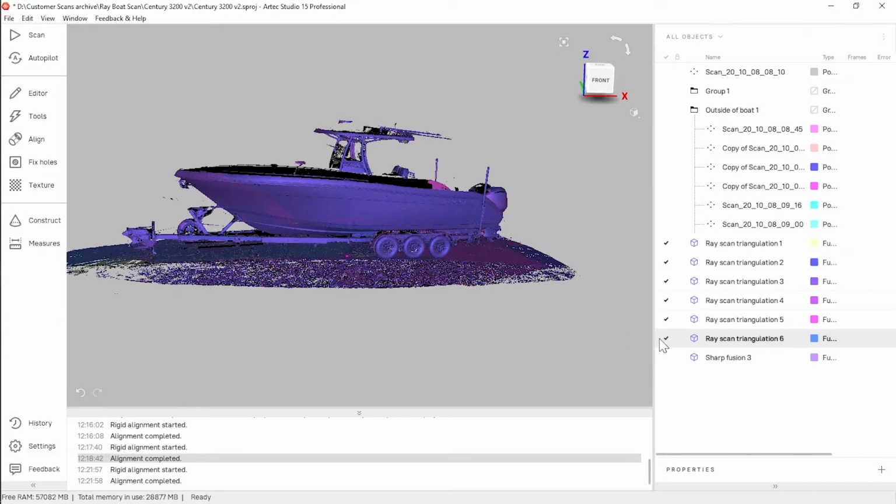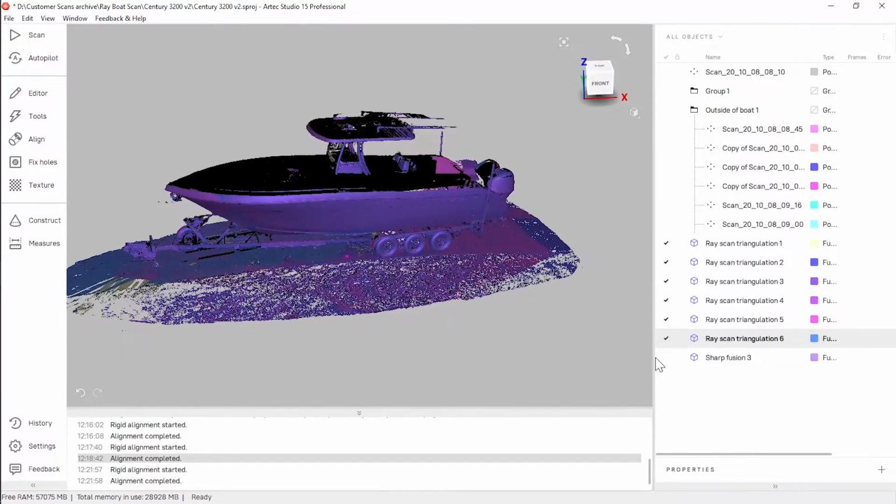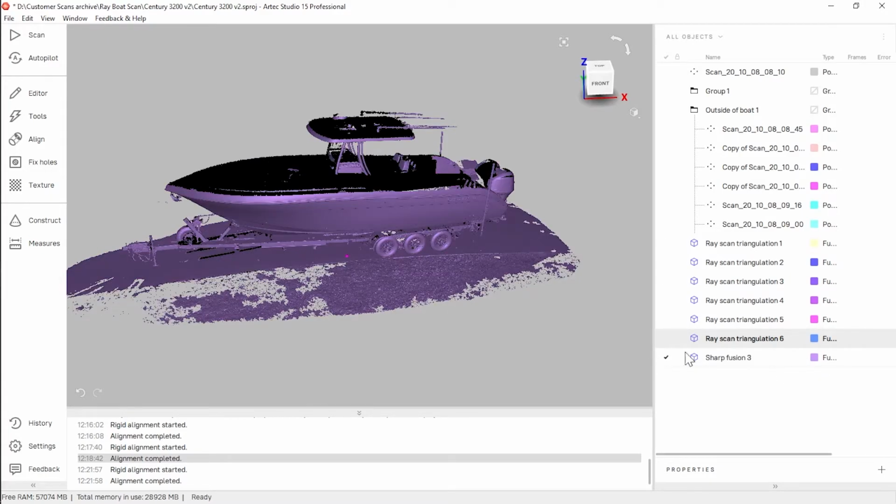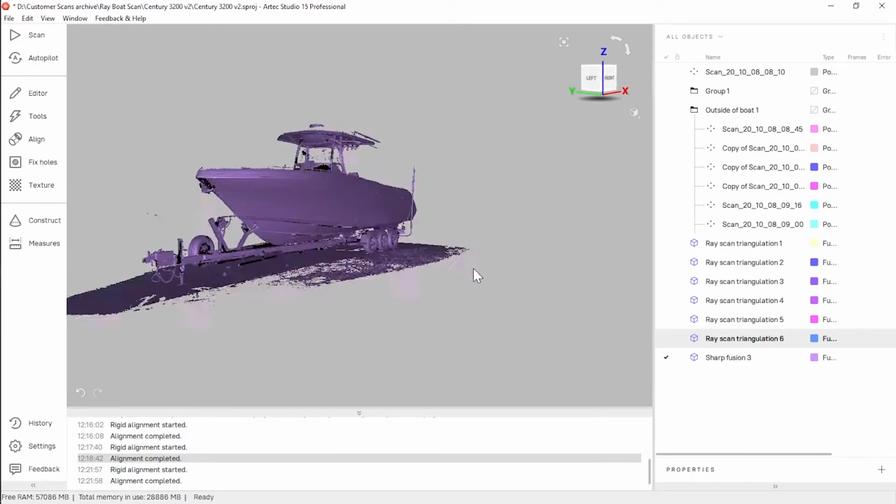And then we'll fuse all of those together with a standard sharp fusion, resulting in this, the final scan. So this is one mesh containing all that data. So I'll just spin this around here to look at real quick.